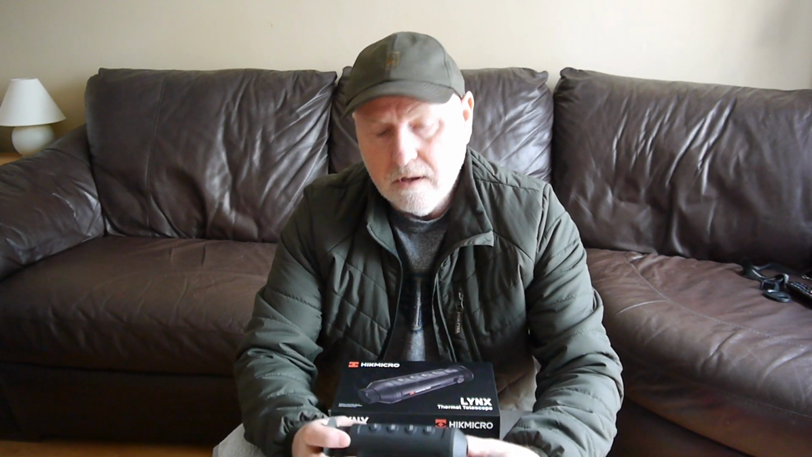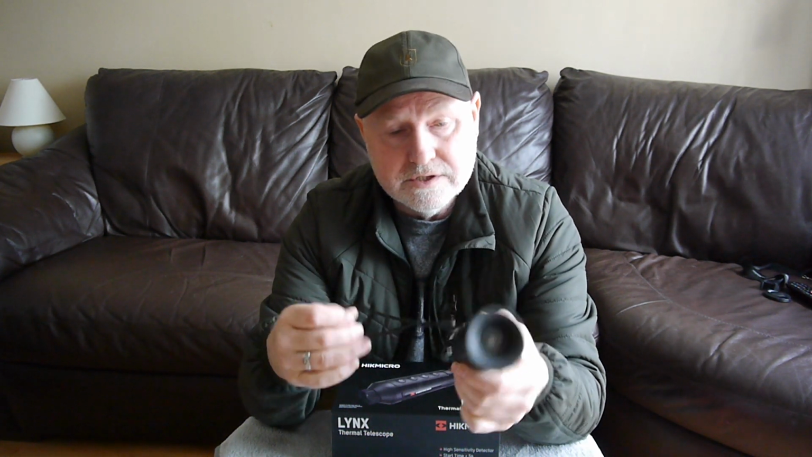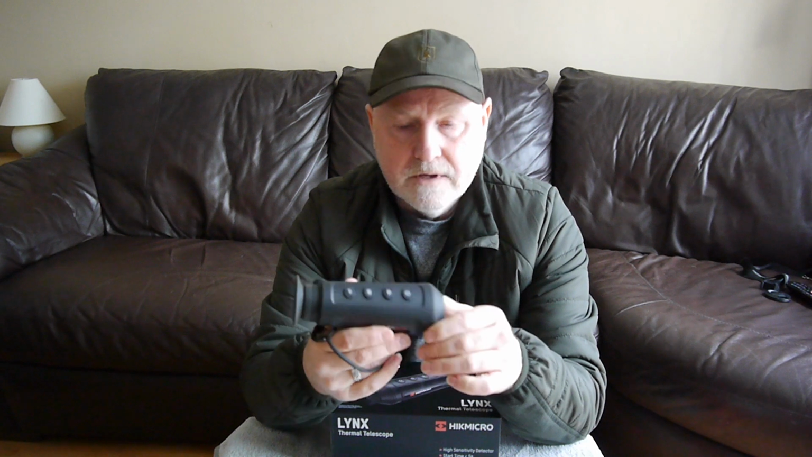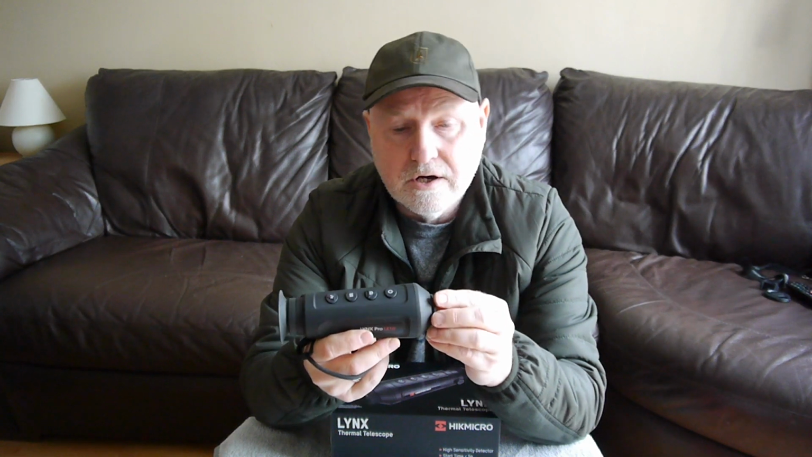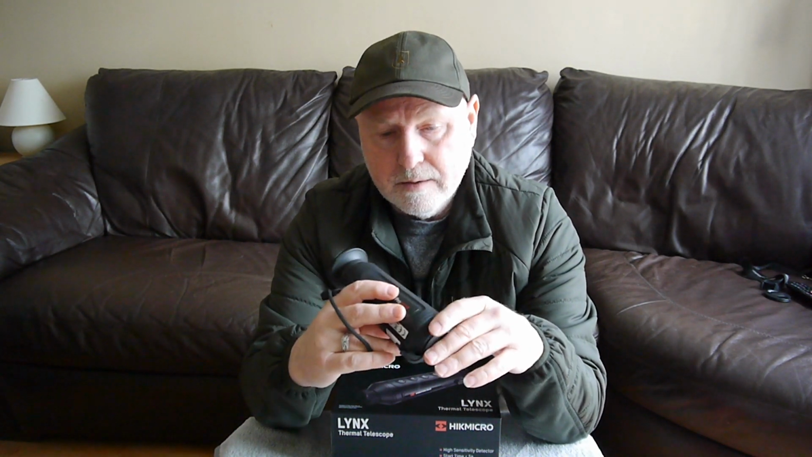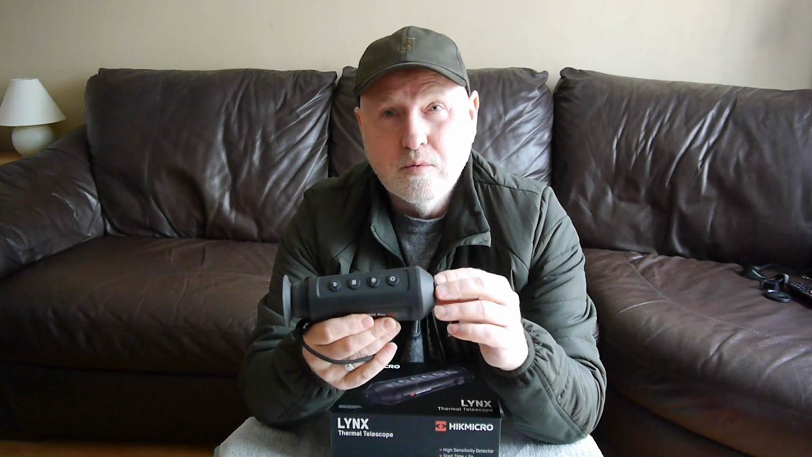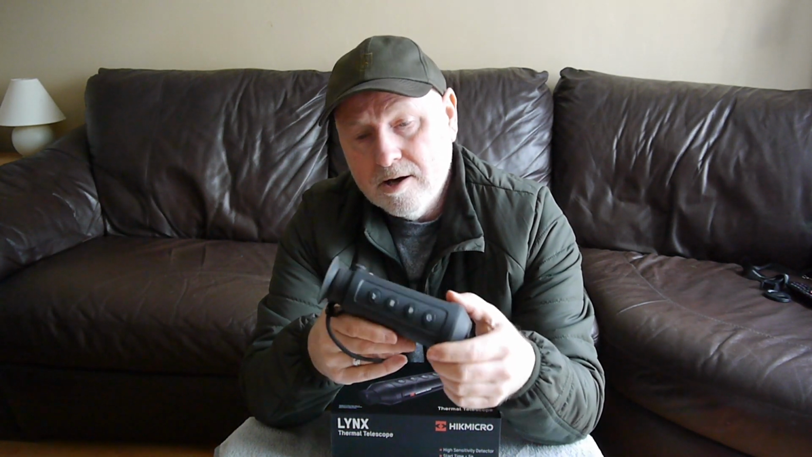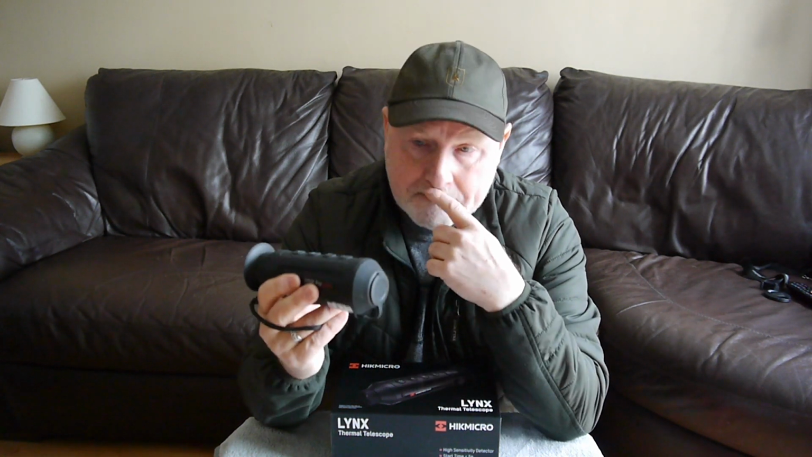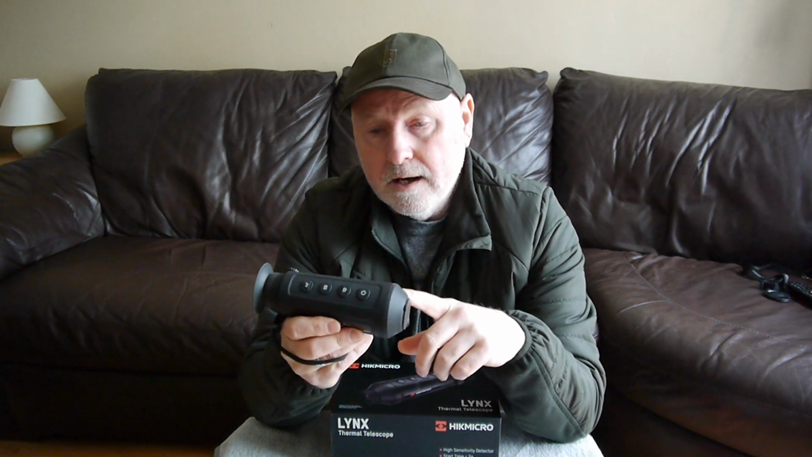A few more things I'd like to touch on with this little spotter before I show you some footage that I've recorded. Touch on the value for money. At the time of me making the video, it's a sub £600 device in the UK. In the world of thermal spotters, that's got to be considered a budget item, because most thermal spotters are a lot more money than that.